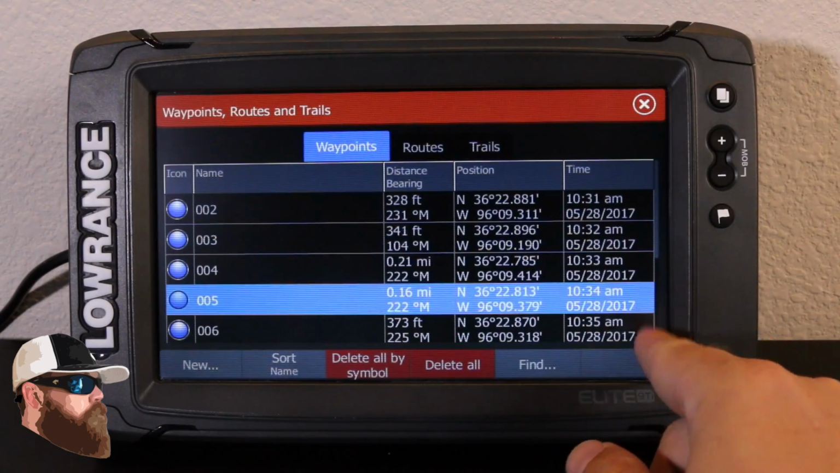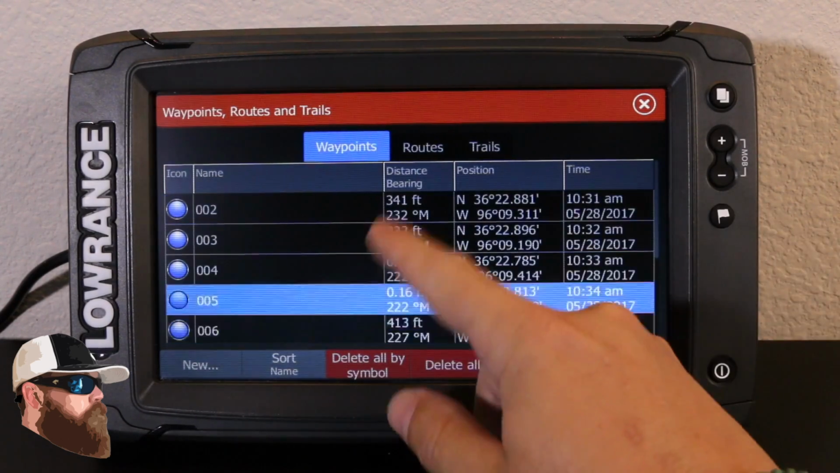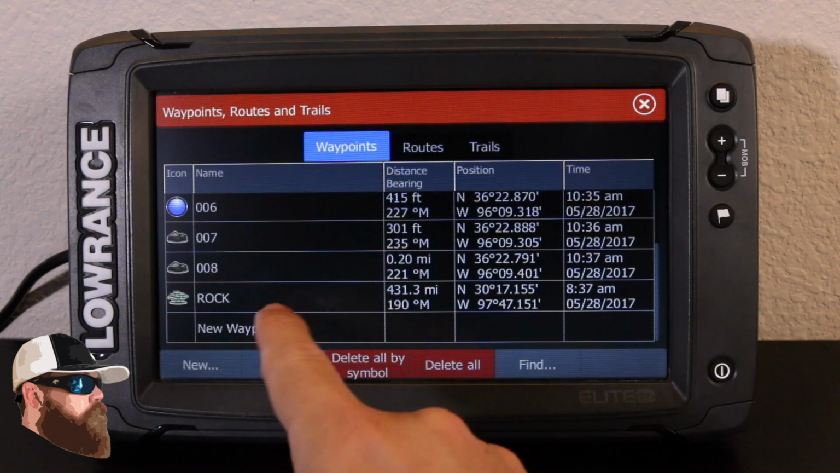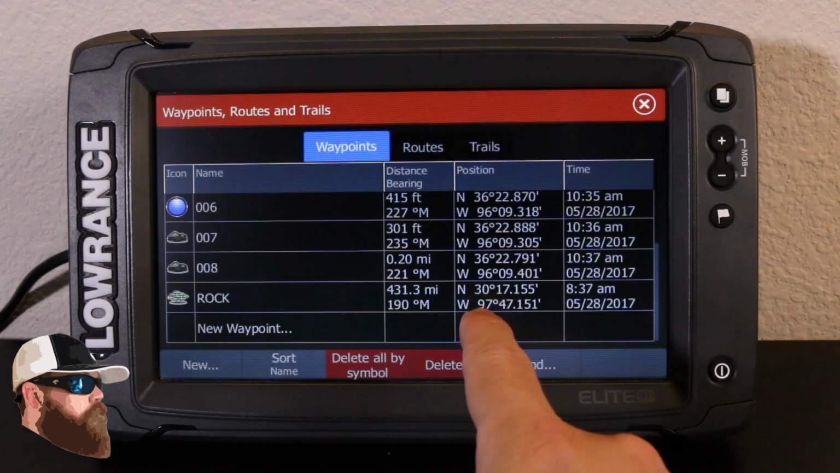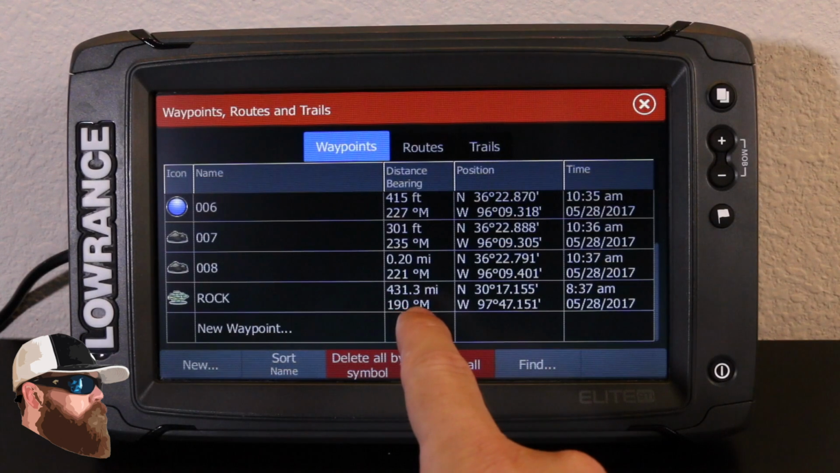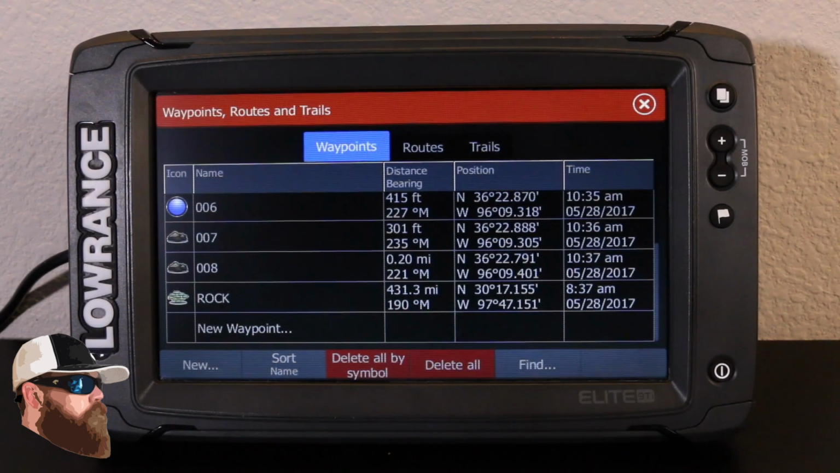I can scroll down, and there's my rock title with my little green schoolie fish, and then of course it tells me my position, the time I set that, and of course where it is, distance and bearing from where I'm at.